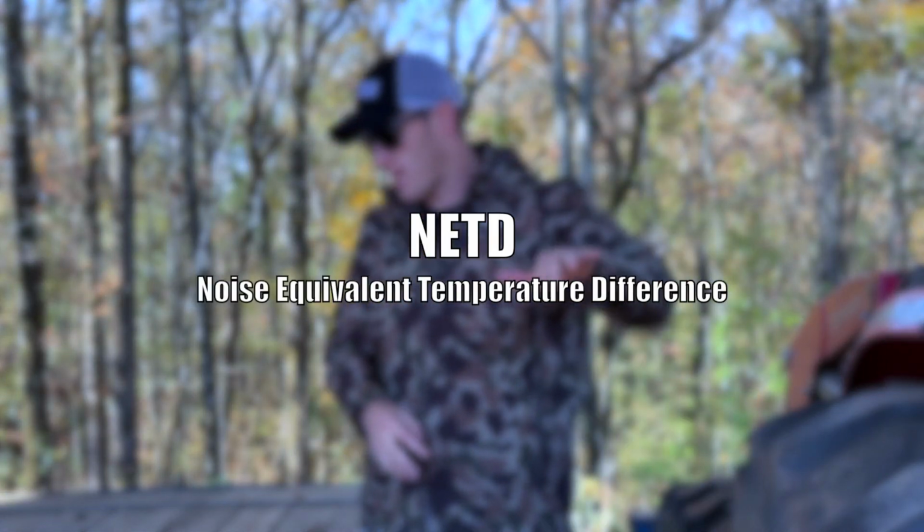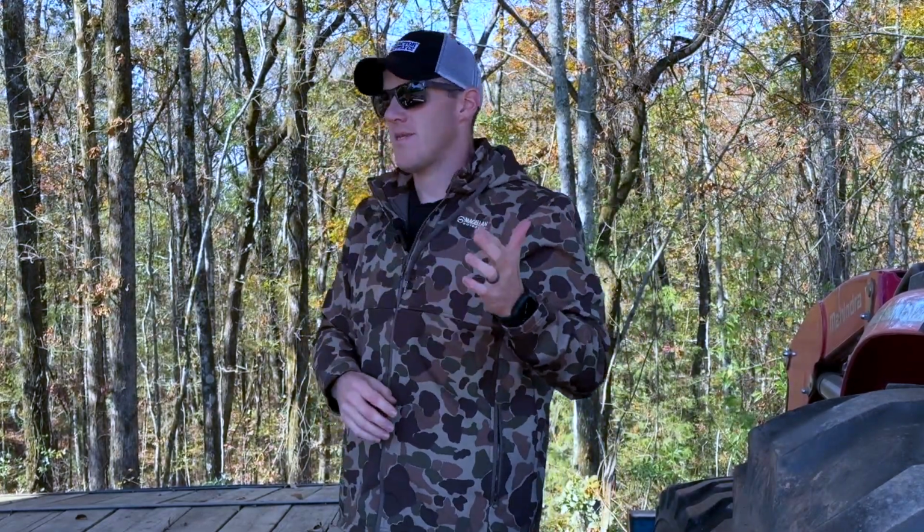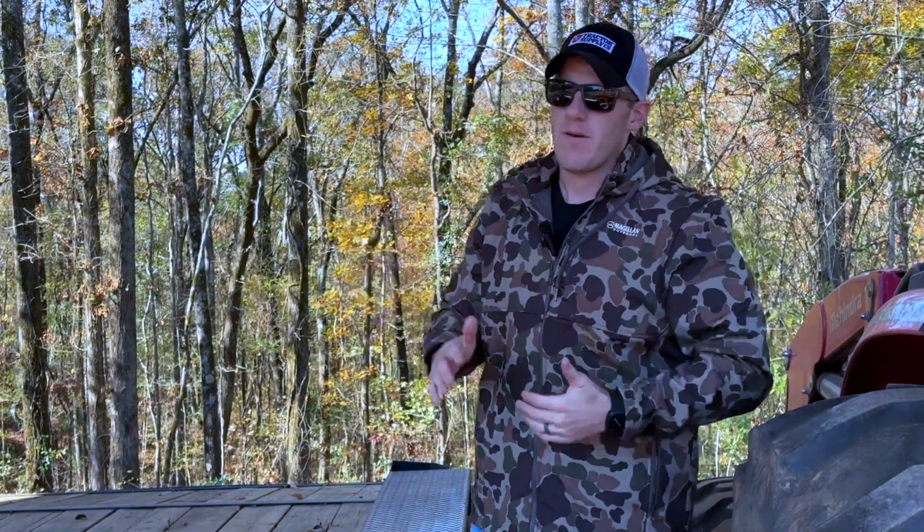Another weird spec is the noise equivalent temperature difference. That's the NETD, and it's stated at less than or equal to 25 millikelvin. It's mK, millikelvin. You probably don't know what that means. It's basically the sensitivity of the sensor to pick up differences in temperature. So the lower that number, the more sensitive the sensor is.